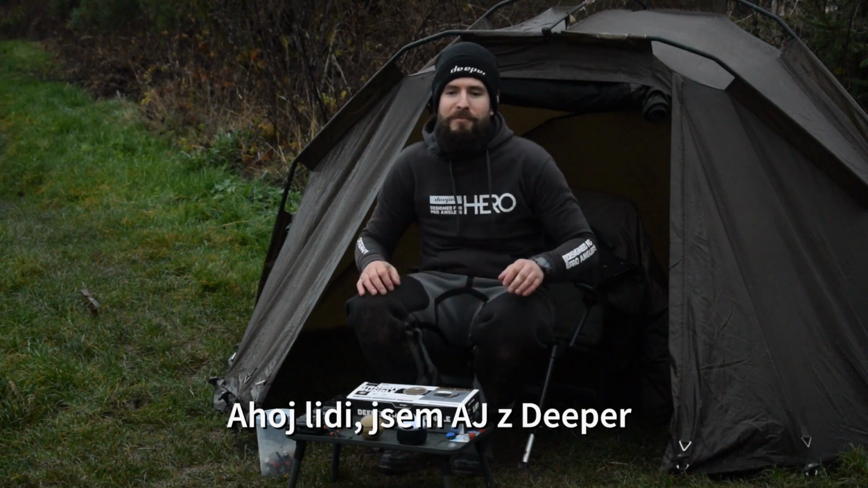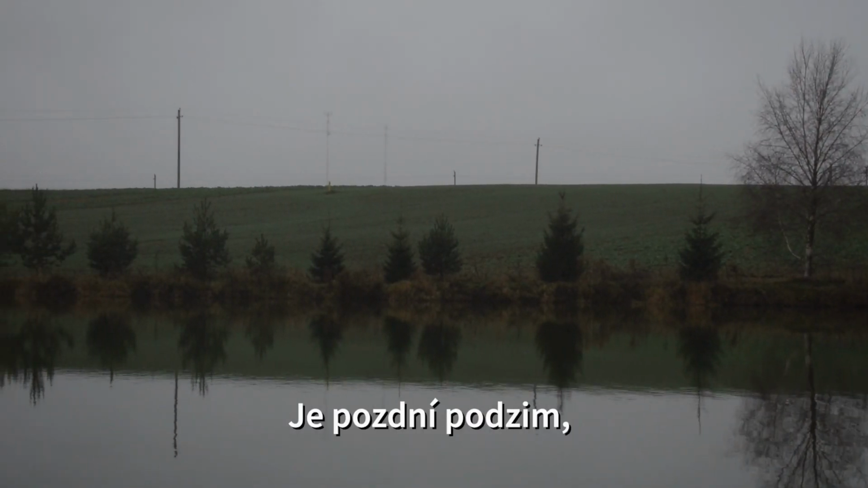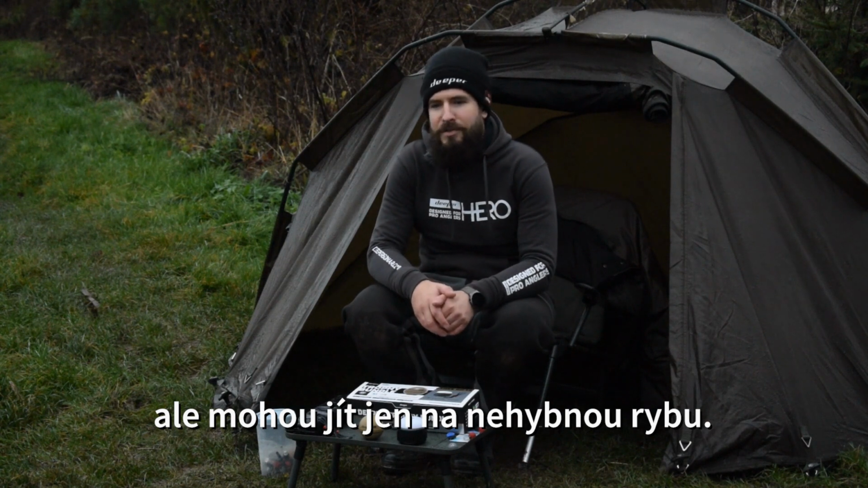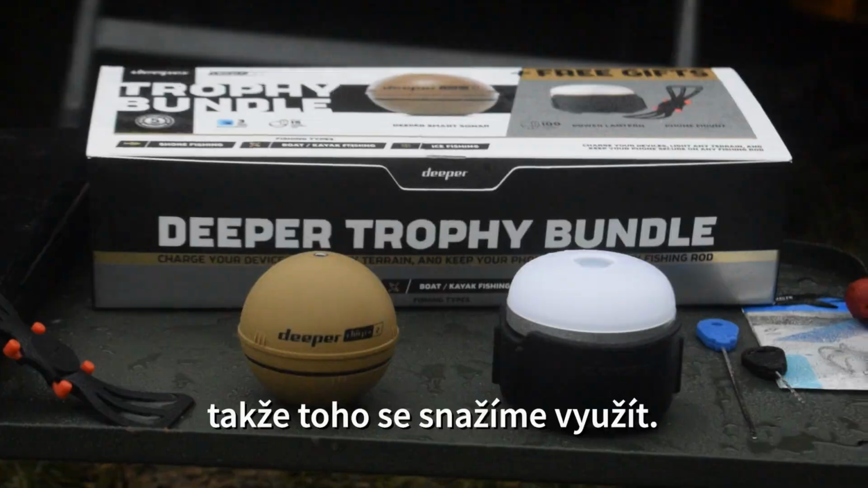Hey guys, I'm AJ from Deeper, and today we're going deadbait fishing for pike. So it's late autumn now. It's a very good time to try out this method because pike are not so active at chasing lures, but they might just go for a stationary fish that looks good, smells good. So that's what we're trying to exploit.